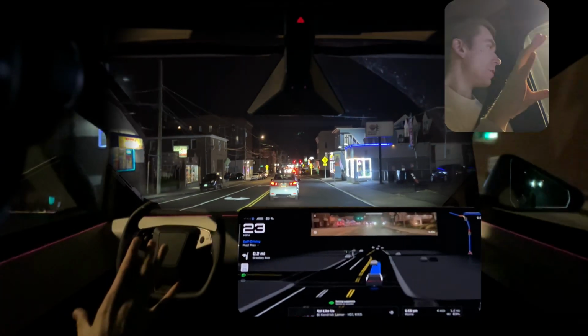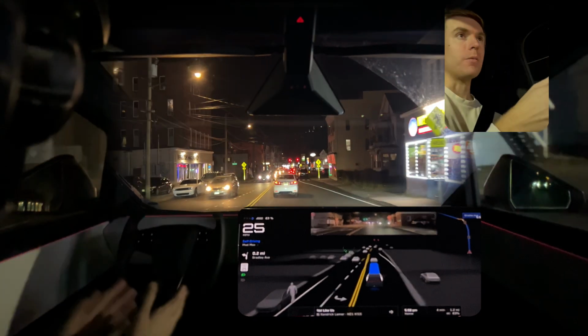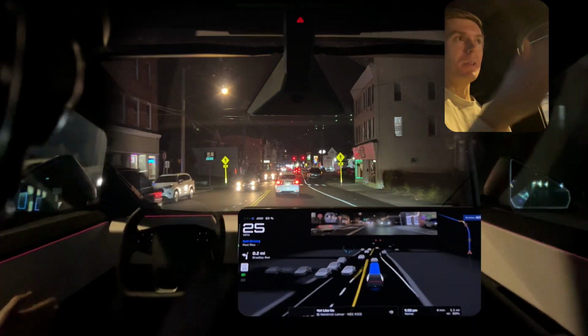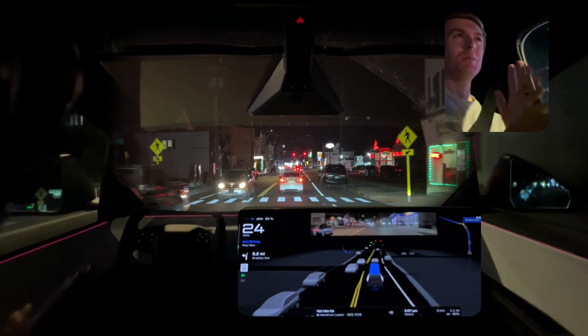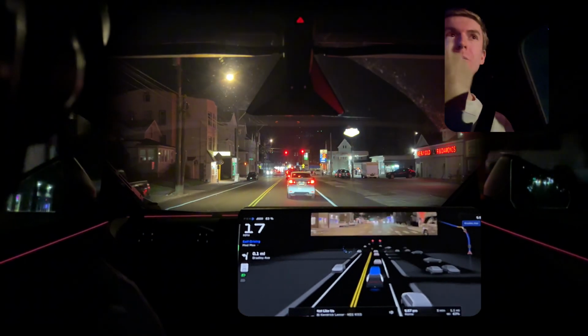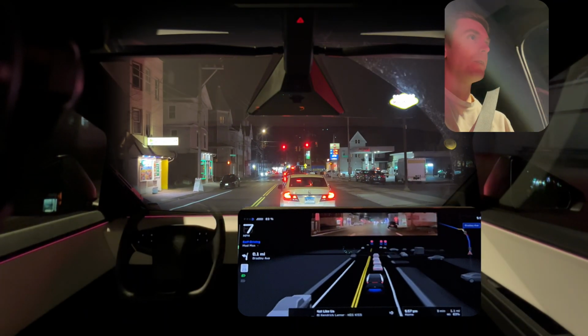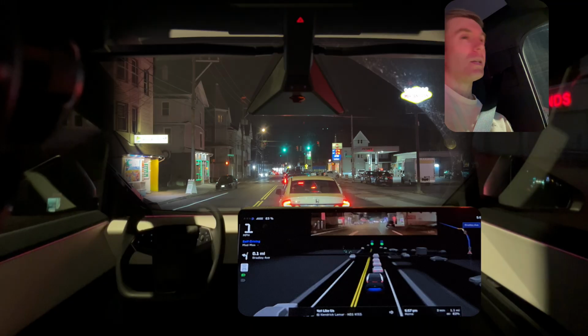I think FSD pulled context from the Honda Civic in front of us. I was like, oh, there's 2 lanes there. I see it. There was a drive last week, and it might form like local parameters once it's driven in a space long enough. I'm really not sure. But that was very smooth.